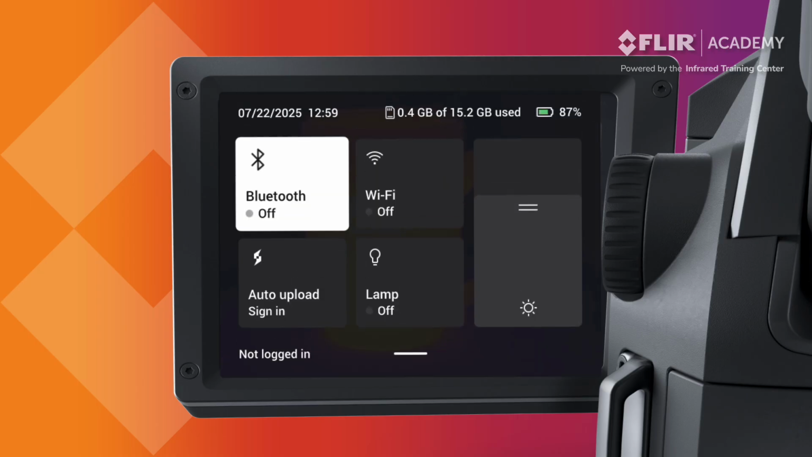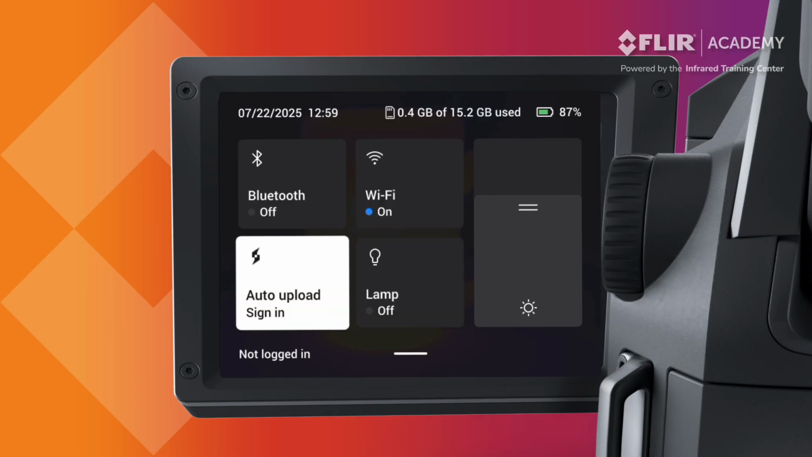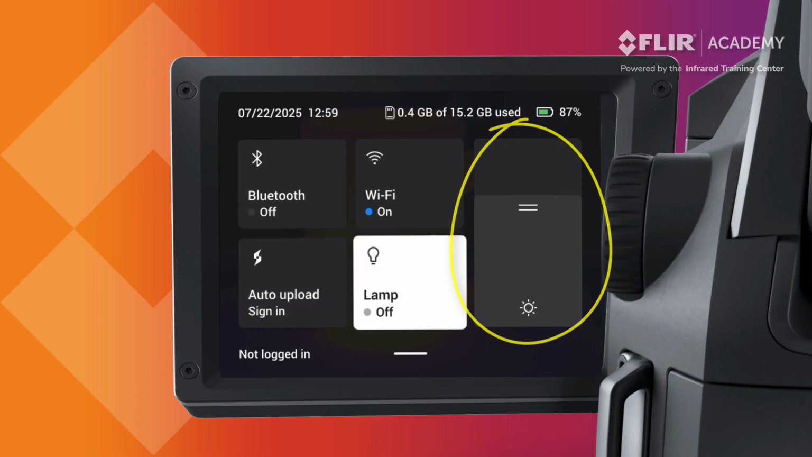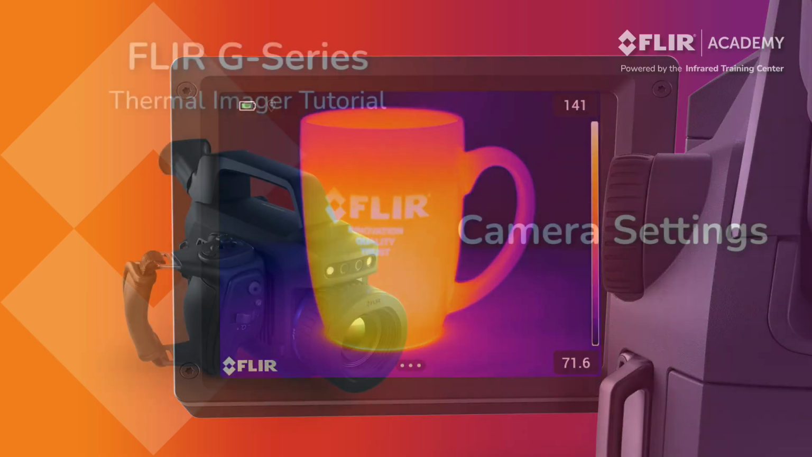This provides the options to turn Bluetooth and Wi-Fi on or off, sign into your FLIR Ignite account to automatically upload saved images to the cloud, and activate the LED lamp to illuminate your target. The slider here on the right adjusts the brightness of your display. Swipe back up to return to a live image.